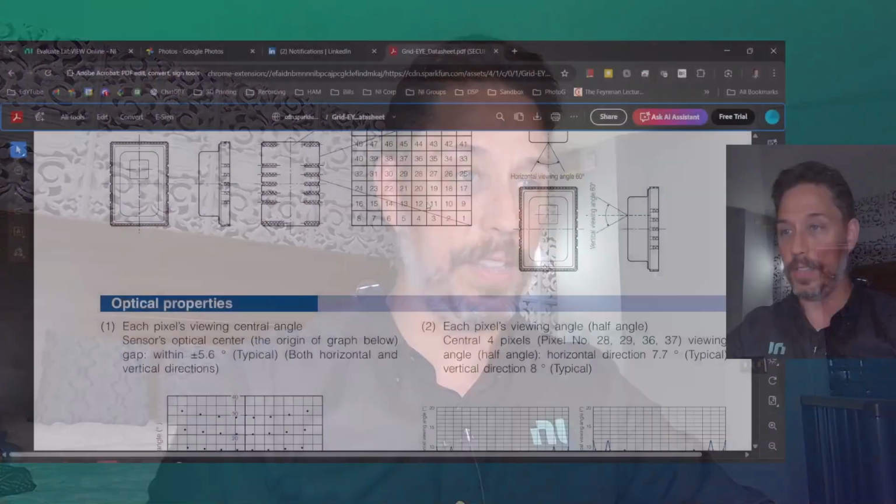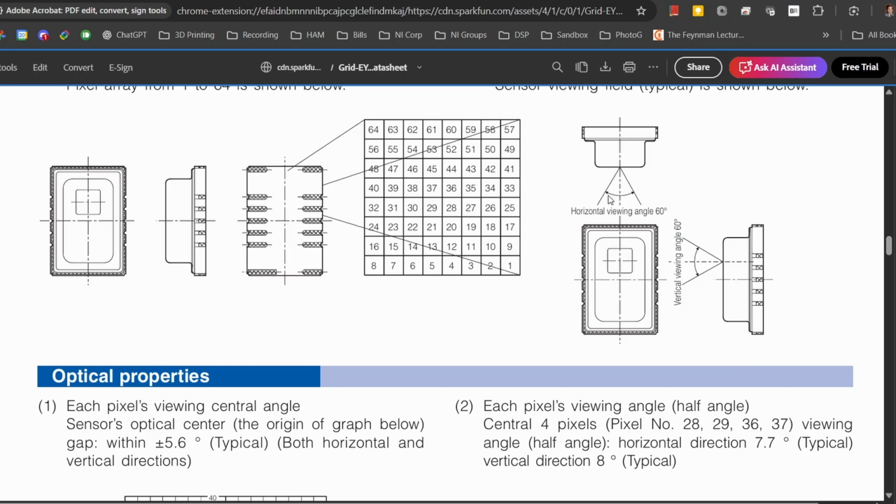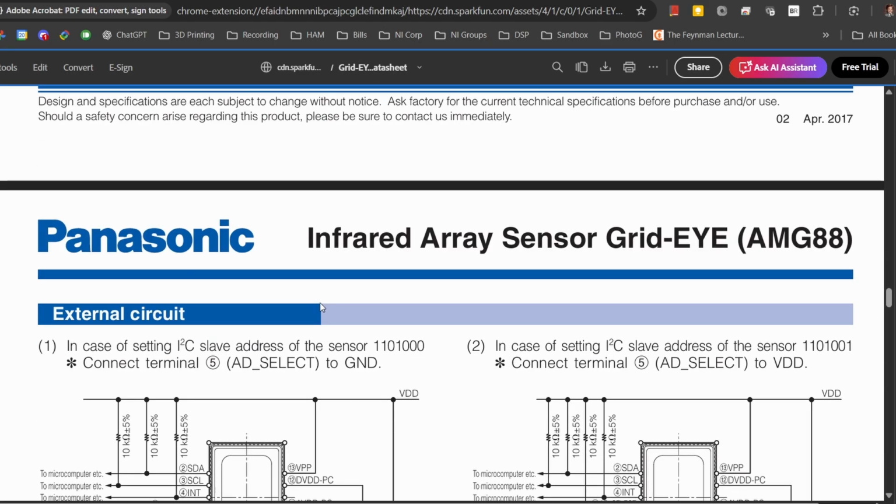We're not going to go into that now. So let's get back and look at the code a little bit, or basically the spec document, so that we can find out more about it specifically. You'll see a couple different things here, there's some of the viewing angles. So it's got about a 60-degree swing, so plus minus 30. You can see the accuracy of the individual things.